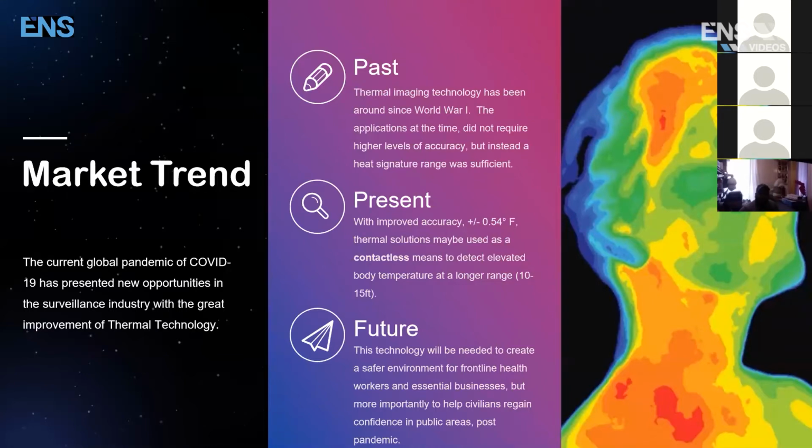Unless all of a sudden we have the ability to identify and see these viruses efficiently, giving the public and these kind of entities more information is going to allow them to isolate the population that needs help and to allow the population that are not showing elevated temperature to proceed with what they need to do. So this solution, elevated human body detection, is of something of the past that has been used, has been perfected in the present moment, and is also going to be used in the future.